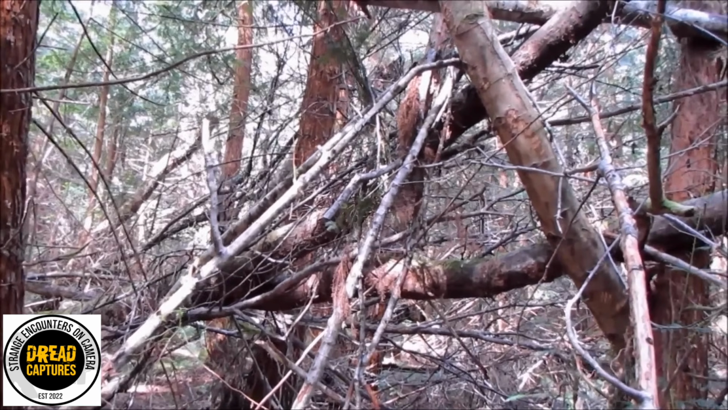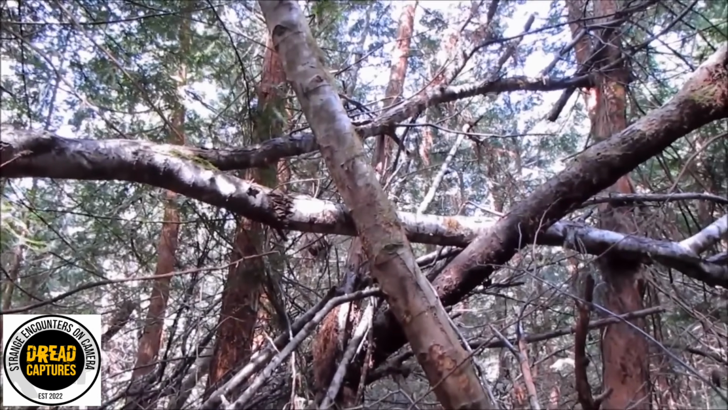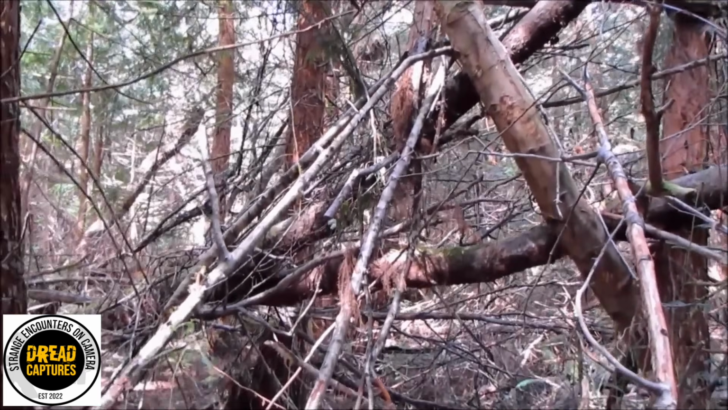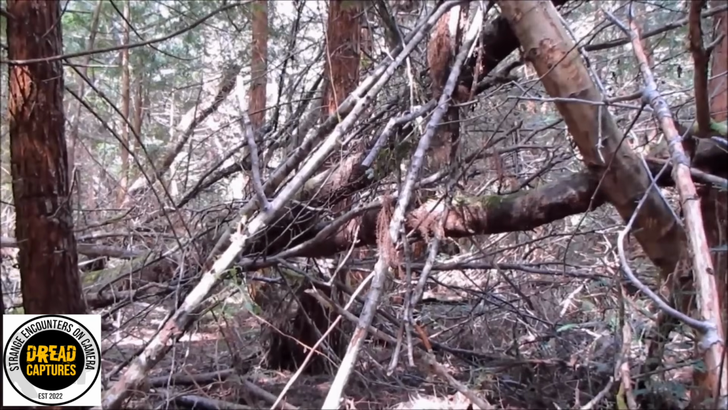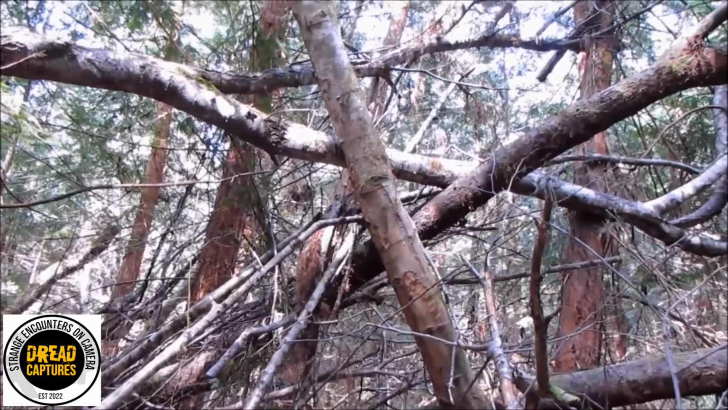I really don't like it when someone calls this pure evidence of Bigfoot activity. You know, I just call it a structure in a Bigfoot sighting area, and it's of interest unless you saw Bigfoot actually making the structure. Please don't make those kinds of comments.